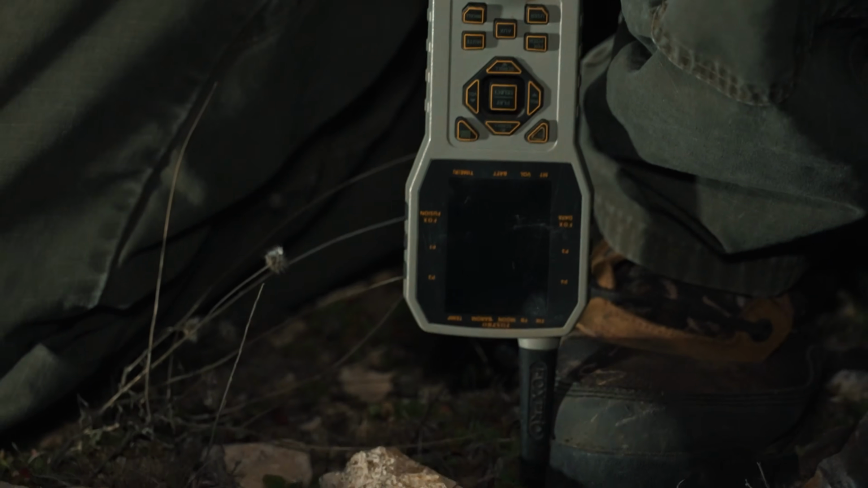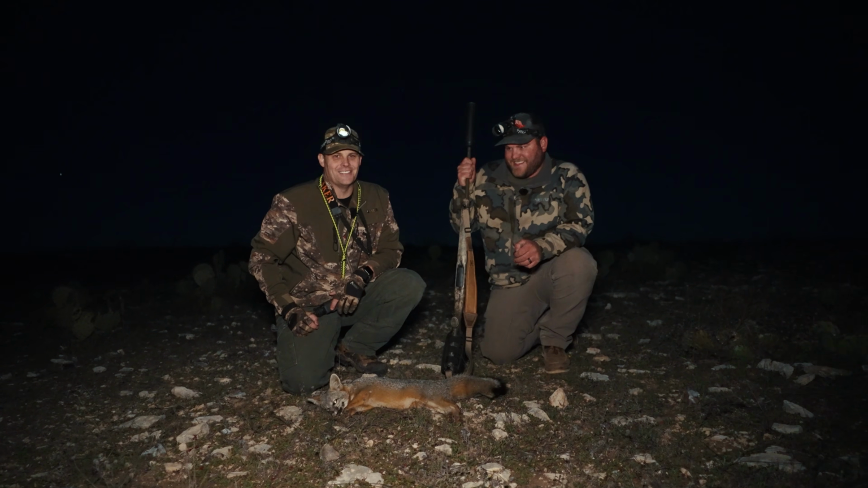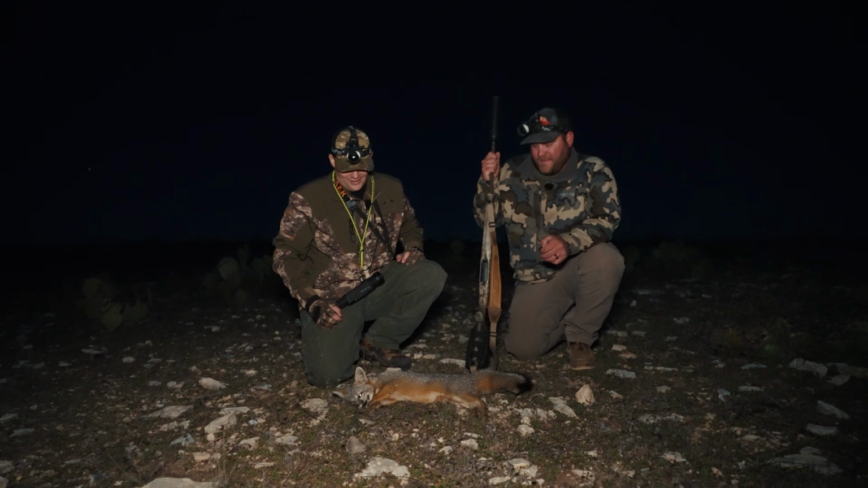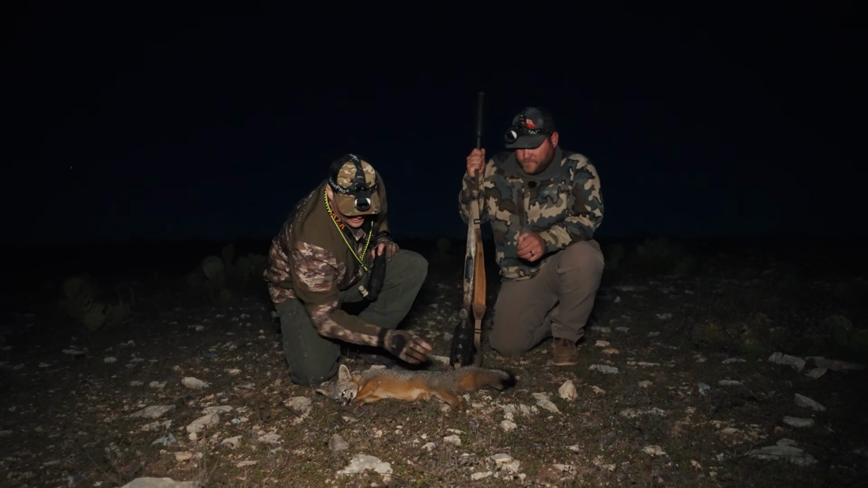Well, we still got one. That other one's not gonna be near the tracking job. I think it's a 10, 15 yard shot, but awesome, man. Glad you got one, and let's go look at that one. What do you say? Let's do it.